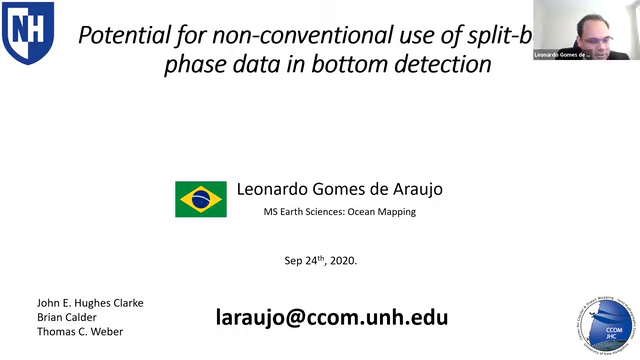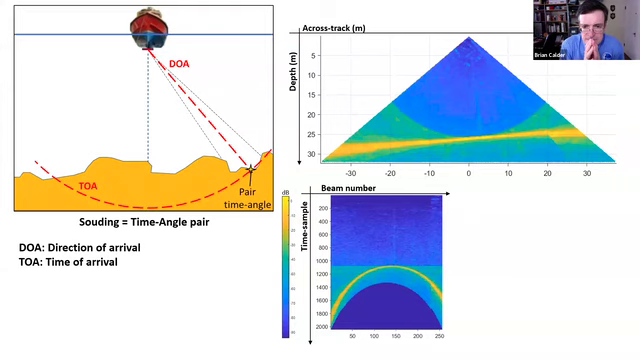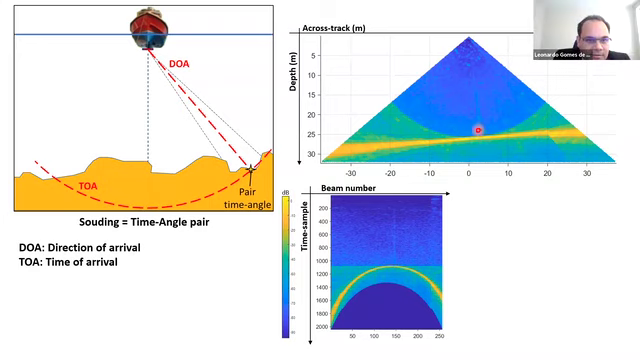Not sure. Let me just return to one slide here. So here's one case. We have the first touch on the seabed, and this is all the side lobes. Looking at this graphical representation, it's kind of easy.